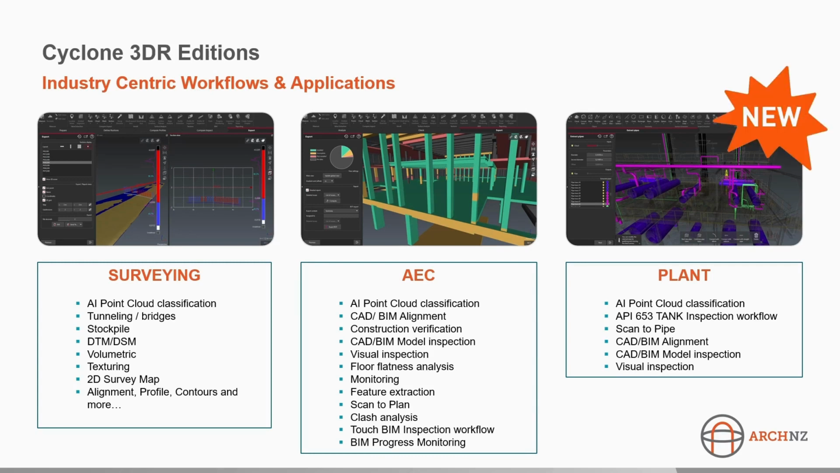So there's a surveying package, which is our most popular, and includes survey workflows such as virtual surveying, tunnels, DTM extraction, and the like. There's an AEC package, which is focused on the building construction segment, again uses auto classification, and then allows the import of CAD and BIM models for inspection, for construction verification, progress monitoring, and the like.